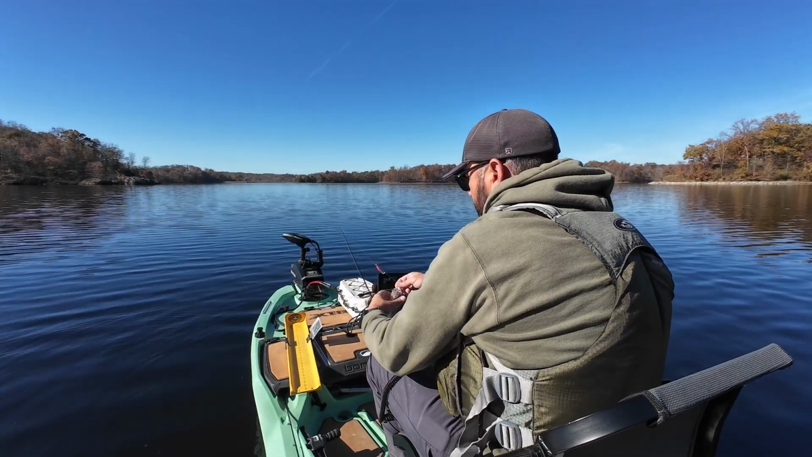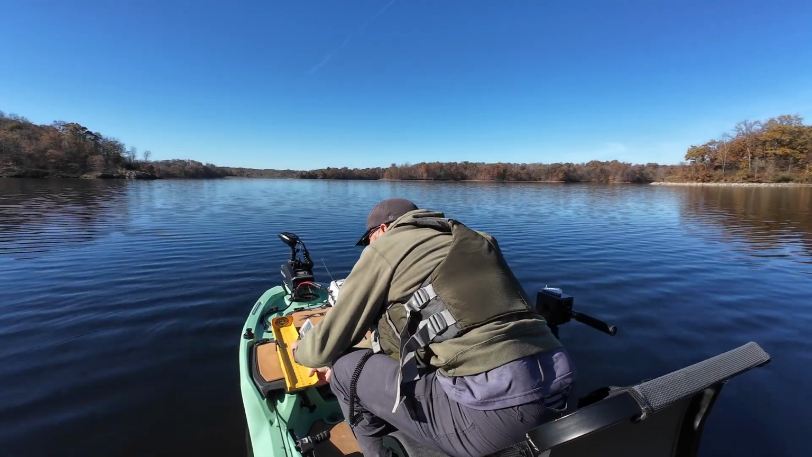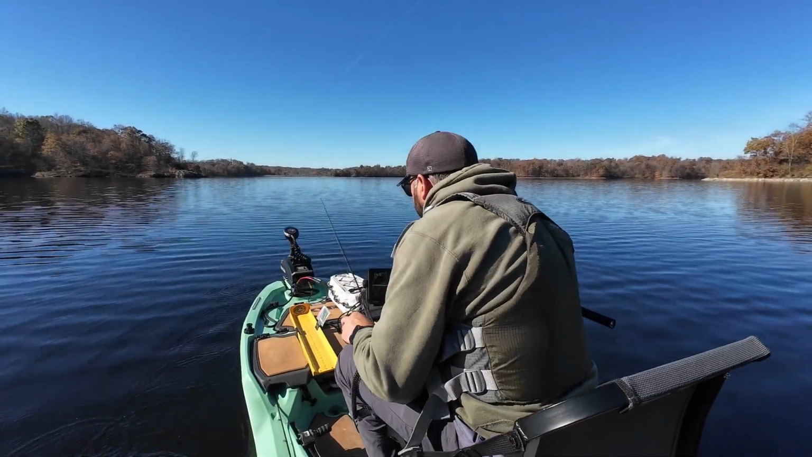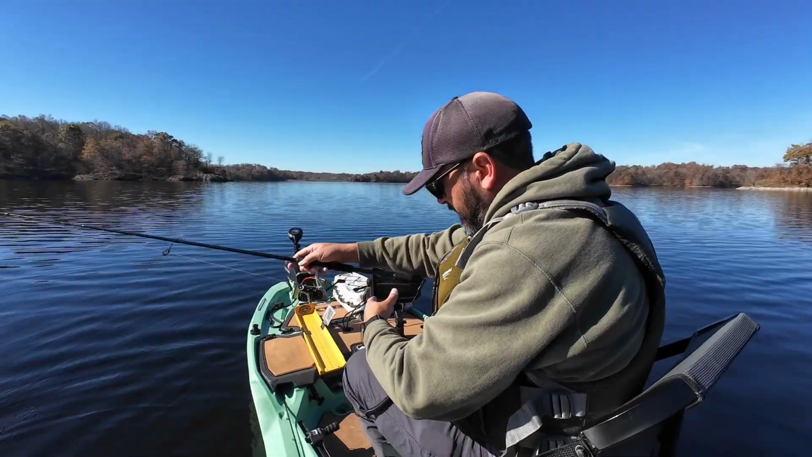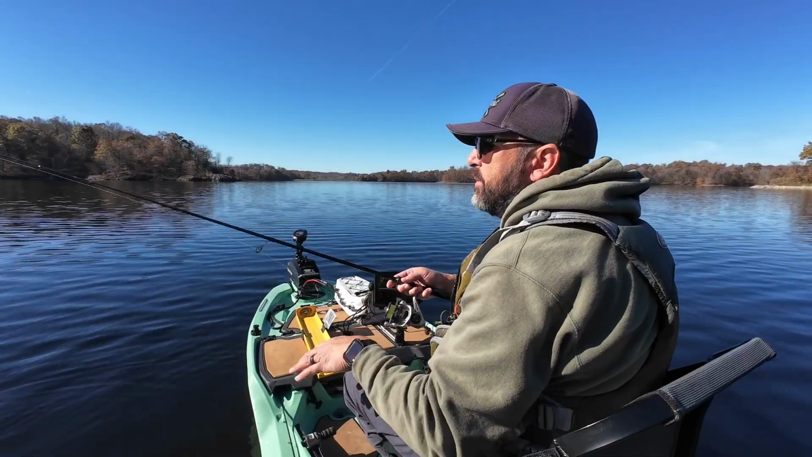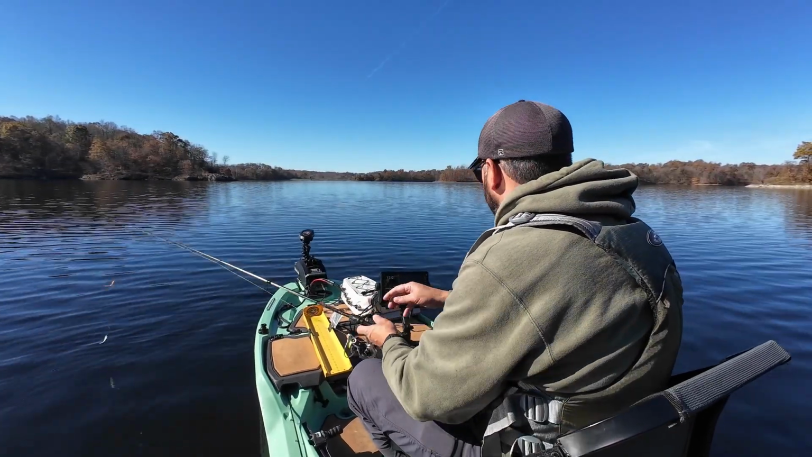These are small though. So we're definitely going to want to find some bigger fish. But we're starting to figure it out. And like I said earlier, man, this is not as easy as it looks. I've fished alongside a lot of guys with Livescope, and never crappie fished like this, but it is kind of fun.